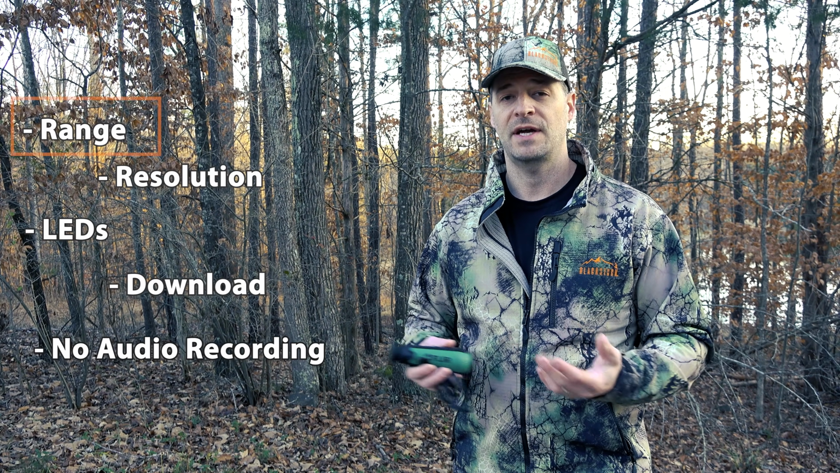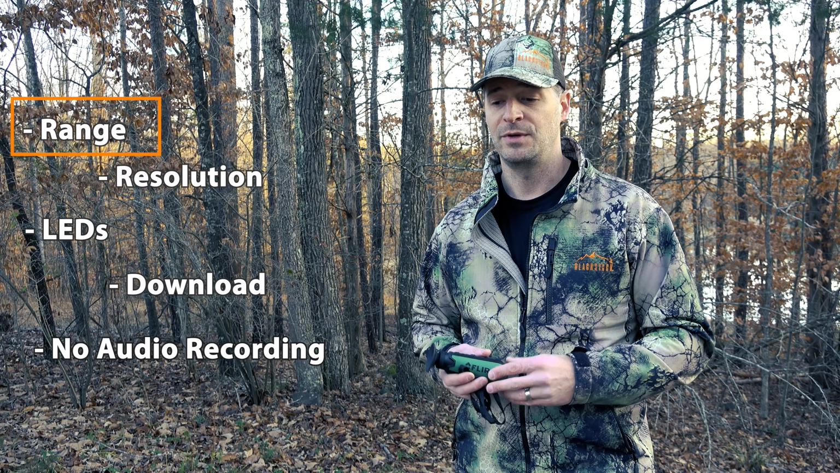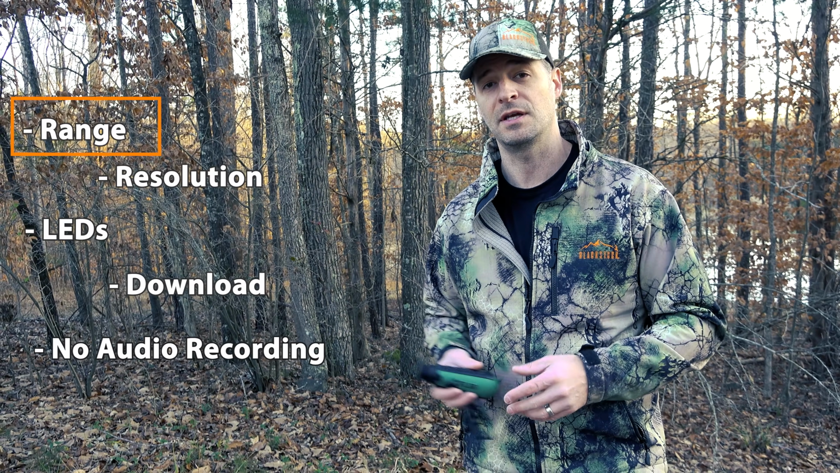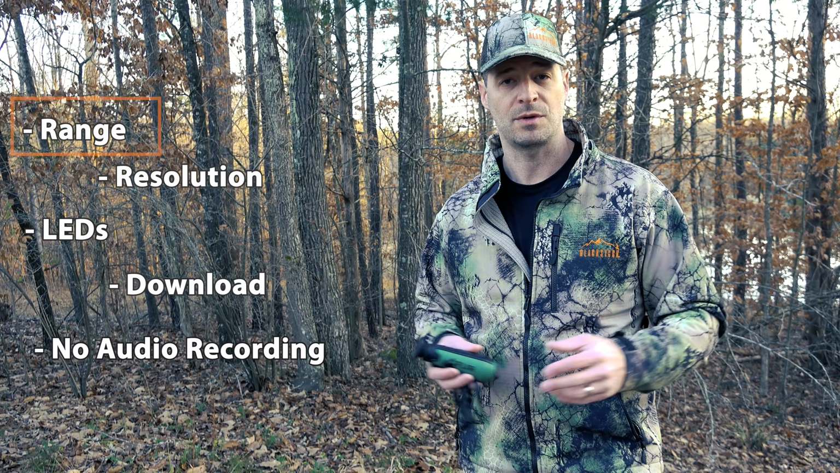The range, the manufacturer says, is about 100 yards, and yeah, it's probably close to accurate. You're not going to see much out at 100 yards. You may see a heat signature, but you're not going to be able to tell what you're looking at. The manufacturer tells you this, so you know what you're getting into when you buy it. For my purposes, that's fine. As long as I know that there's some game there, it works okay.